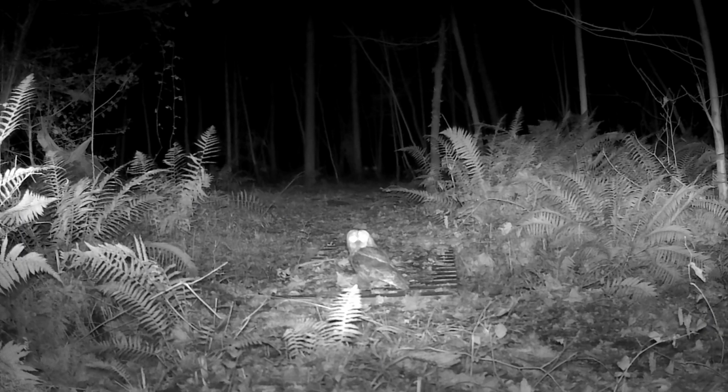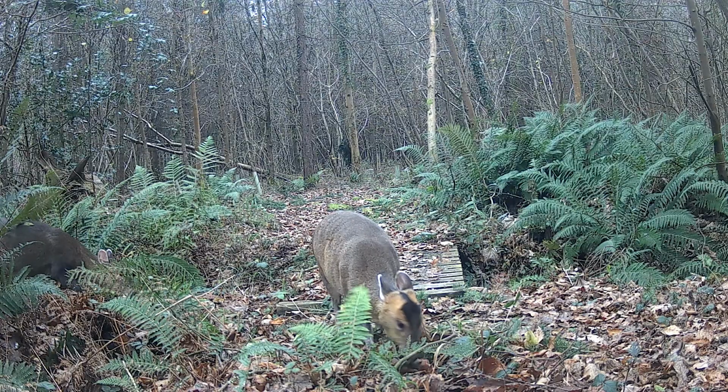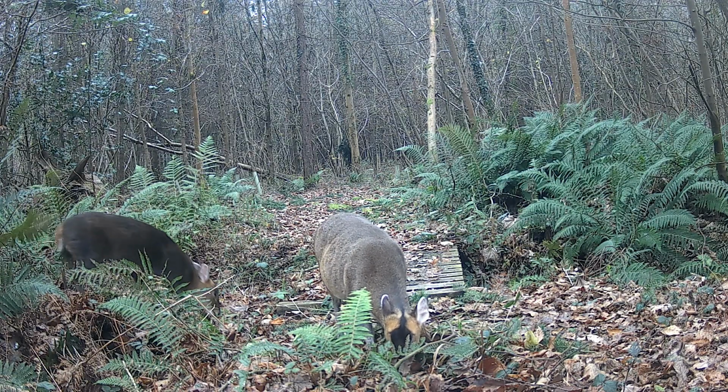And here we have a beautiful owl. Again, nothing in his talons. Now we've got our two muntjac again, and they're back and they're having a jolly good munch. They've got through an awful lot of that wheat very, very quickly.